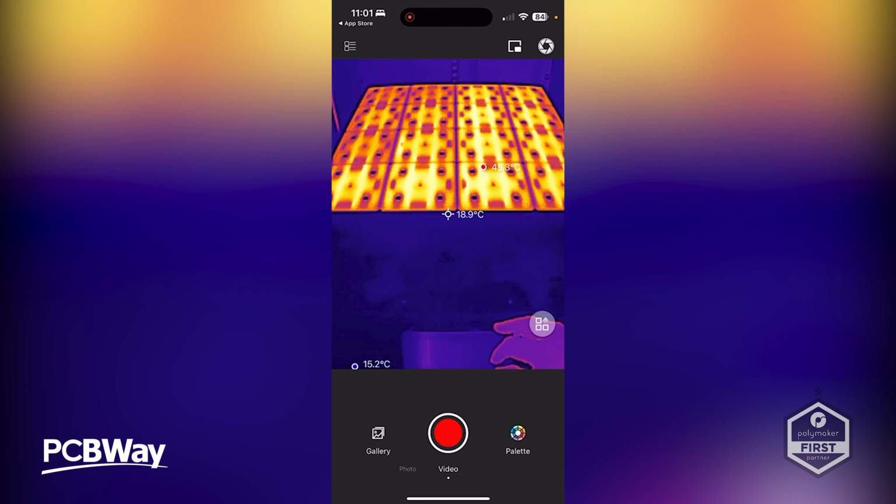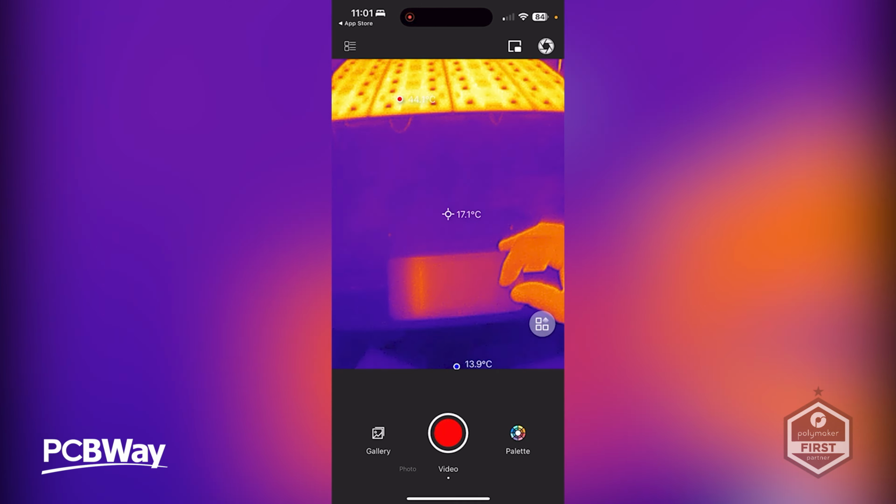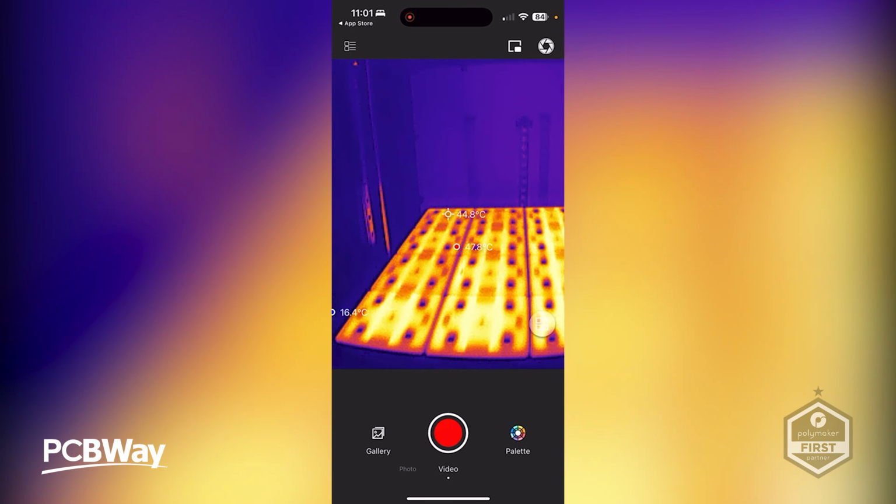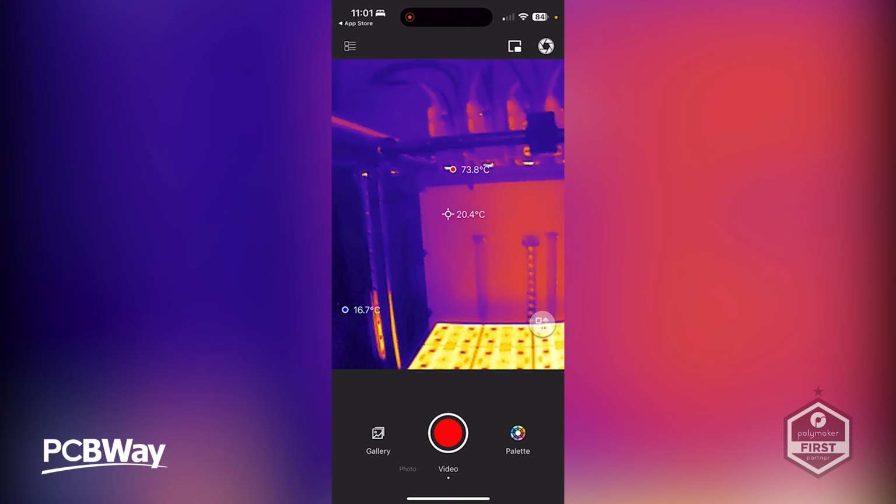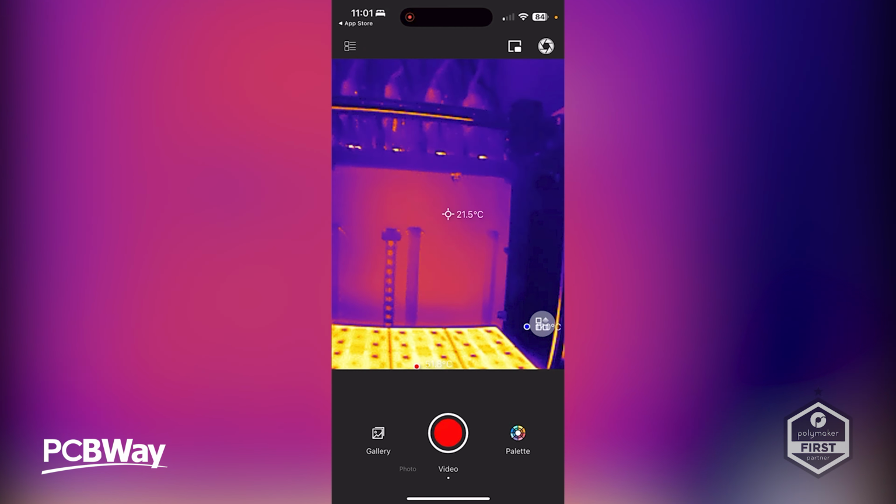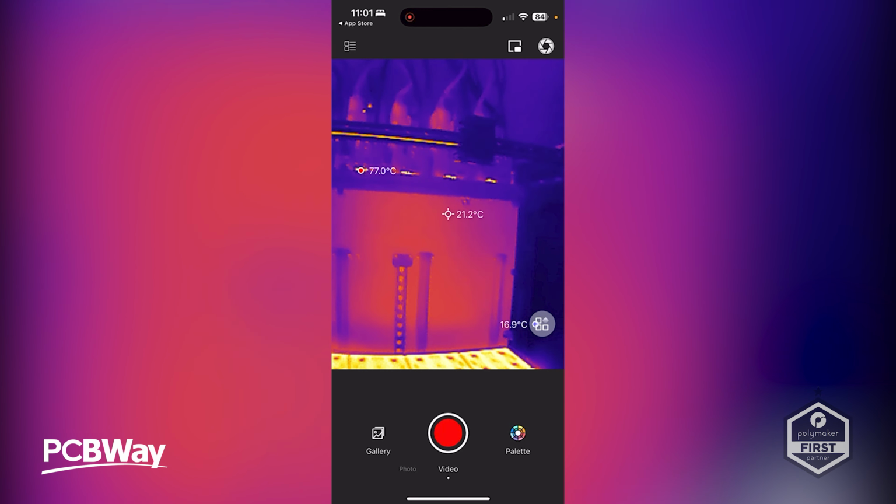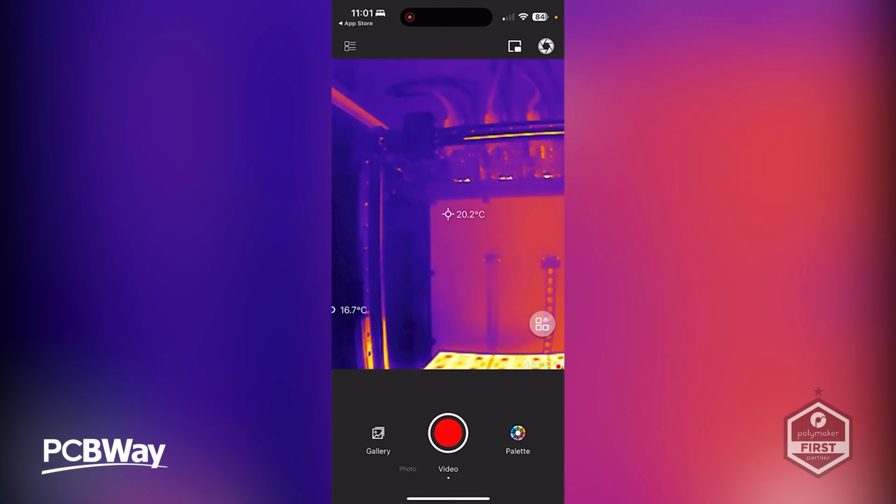Now, at the same time, I'm just going to grab... Let's pick a tool as well. So you can't see this, but let's pick tool 1 up. It's going to move around a little bit. And you can see now the temperature of the hot end. In fact, all of the hot ends, I believe, are now heating up. It's quite difficult to get in there. So we're just going to pick this one.